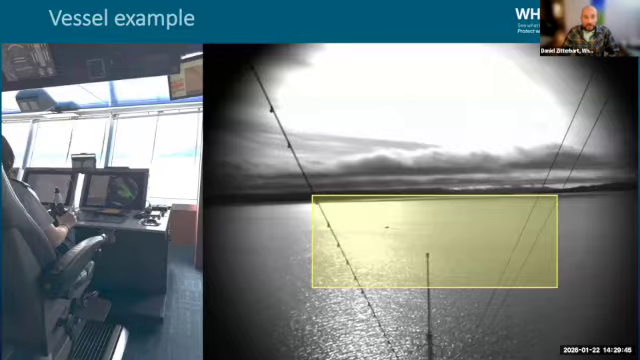I have an example how that looks on a vessel. So here's the vessel's bridge. There's a little tablet we provide with a WhaleSpotter interface. And the area which we actually cover is only this yellow piece from what you look forward, because that's the area that's relevant for vessel strike.